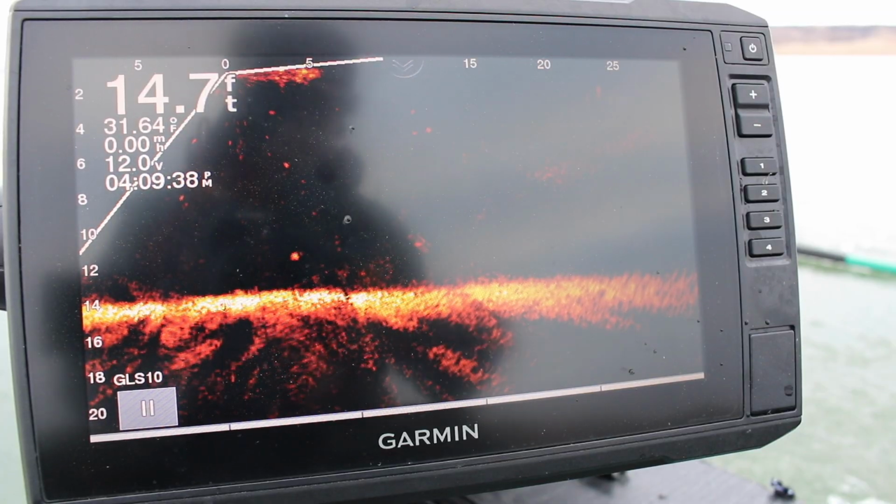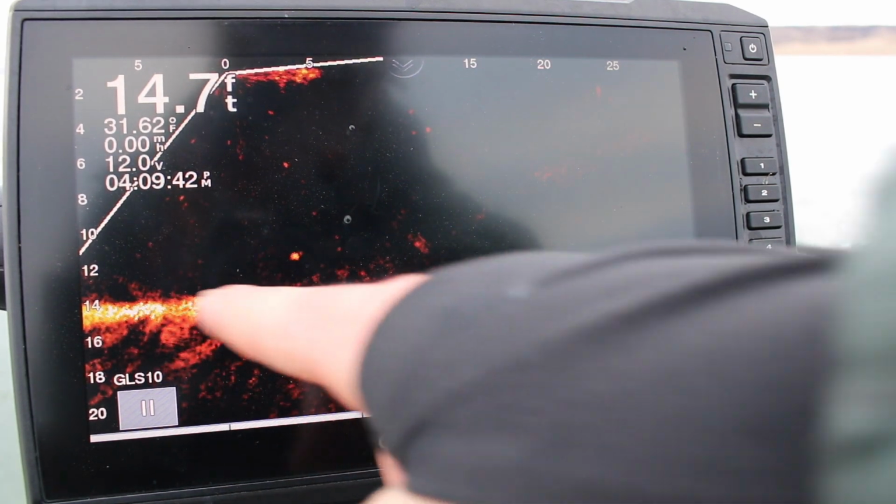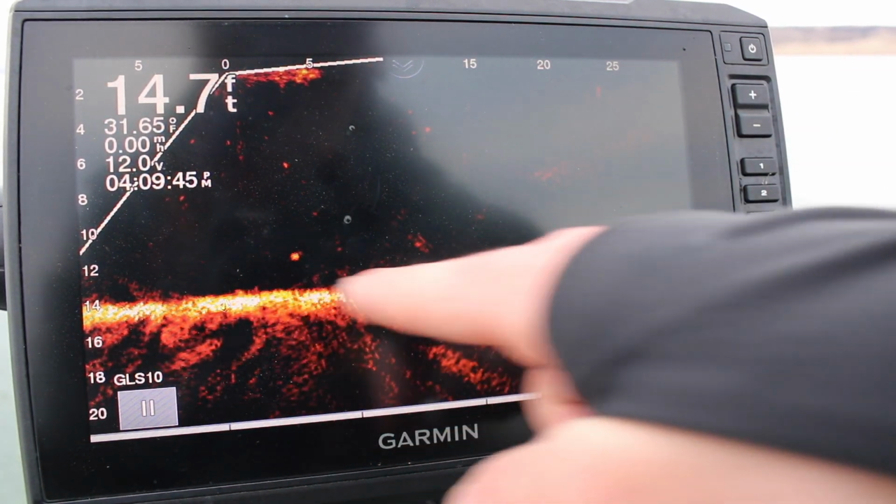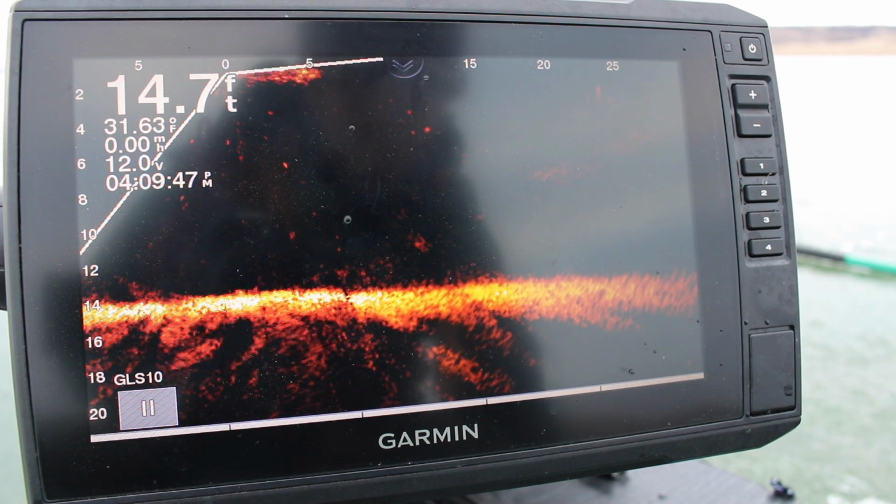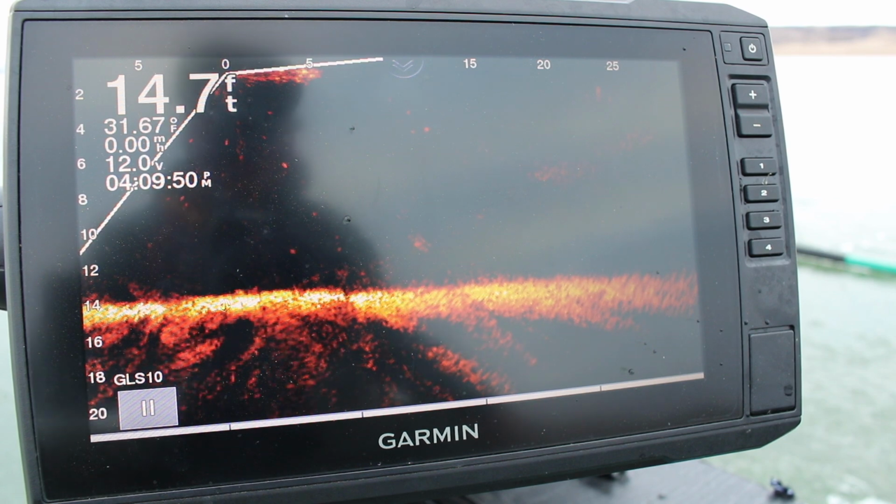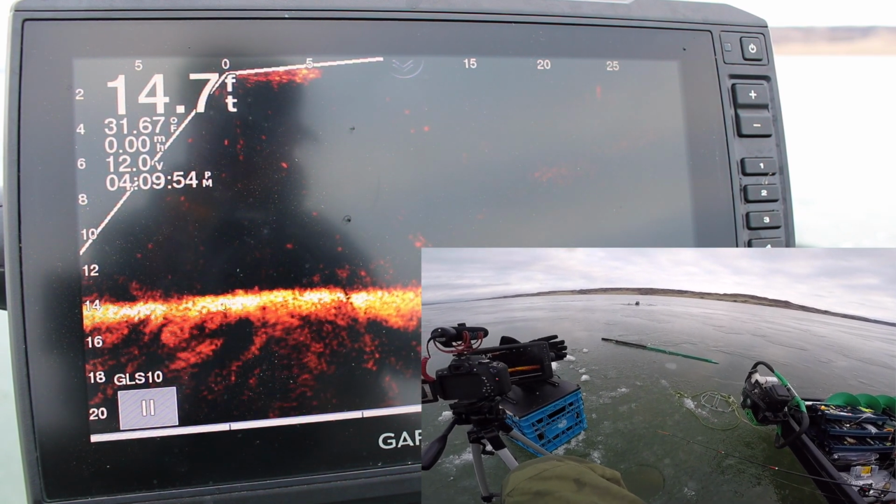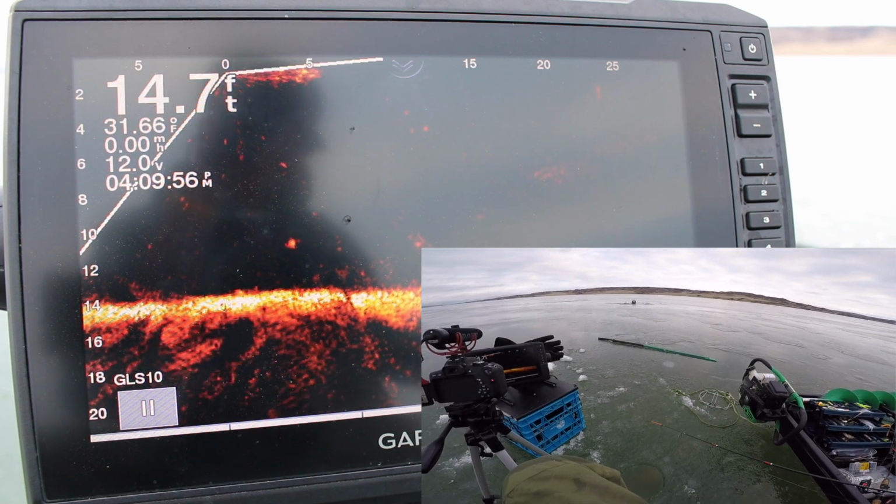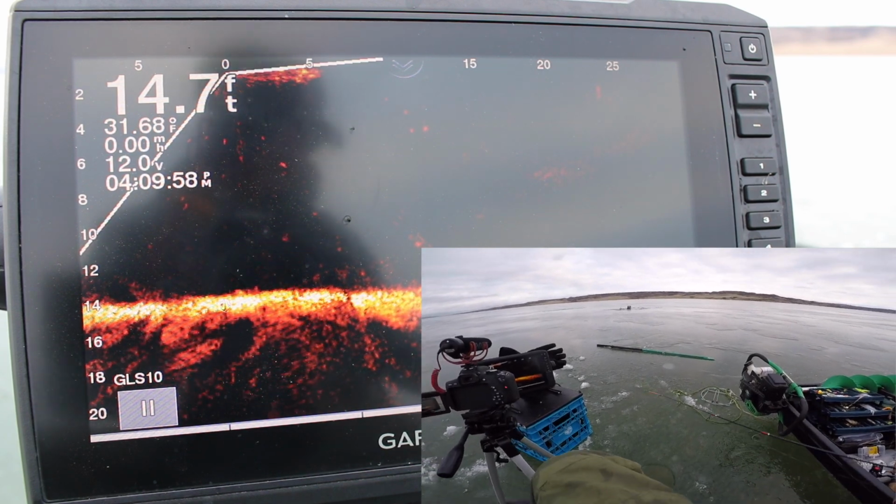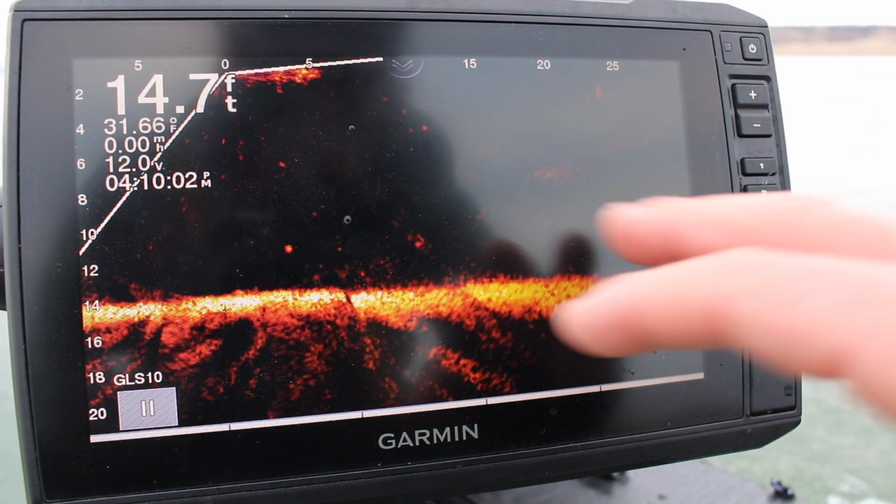Really quick tutorial on how to use LiveScope. It is super easy. As you can tell right here, that is the bottom, and this thing moving right here is my hook. So I'll be jigging my rod, and you can actually see that hook moving on that LiveScope. And really, you can see fish swimming around on the screen wherever.